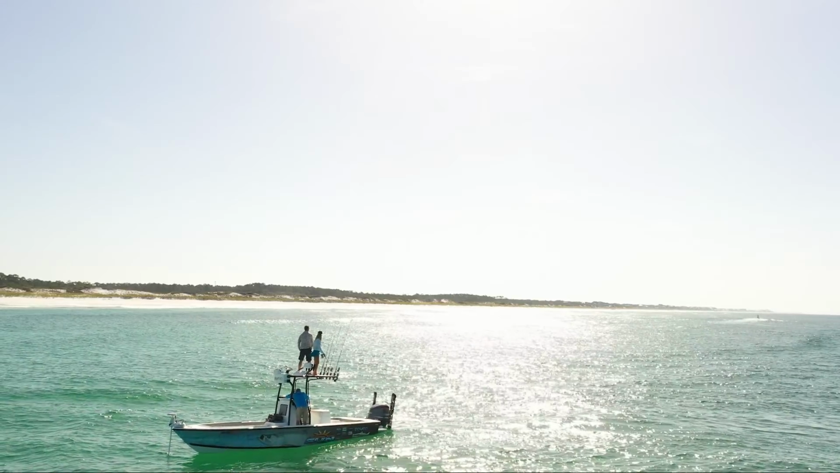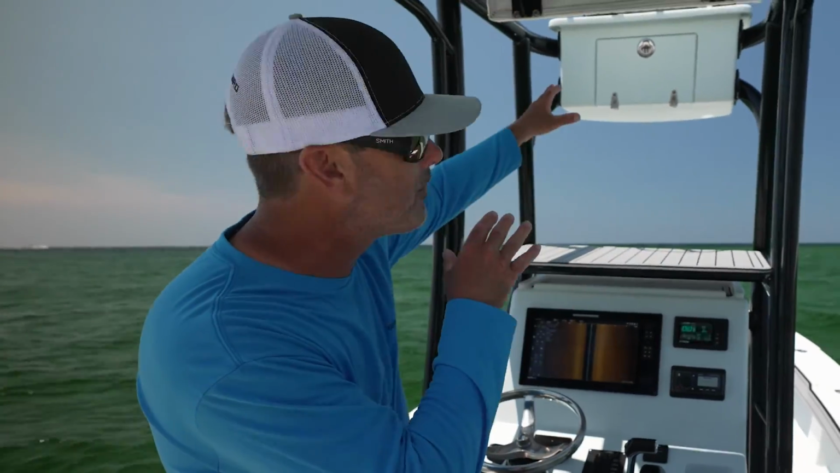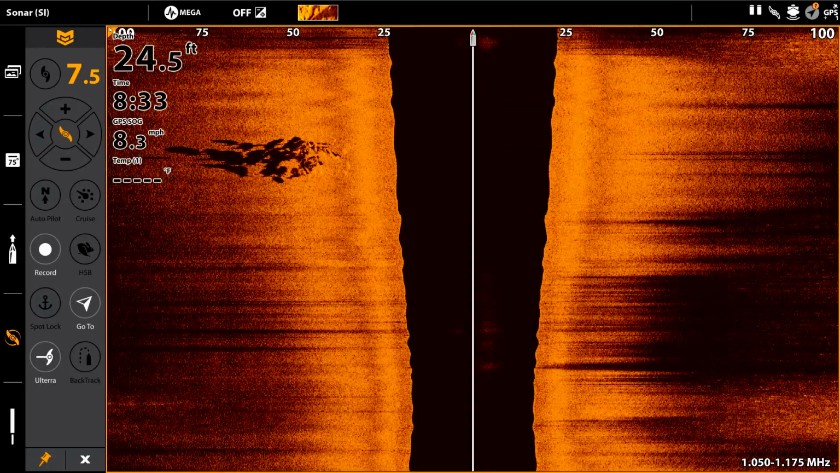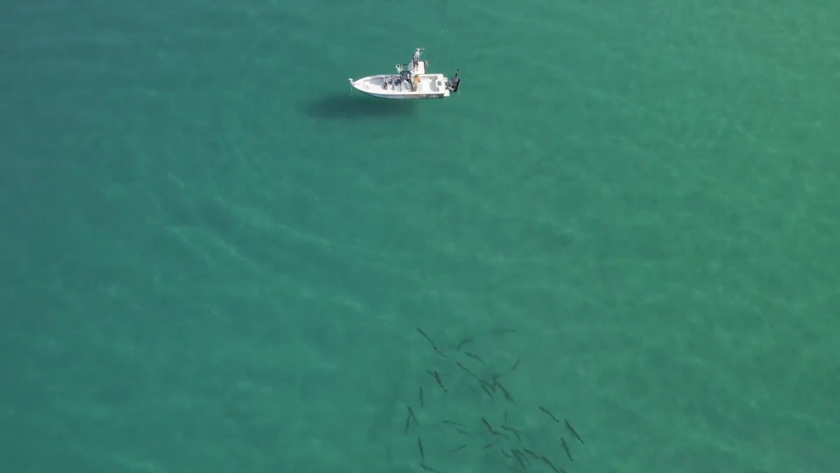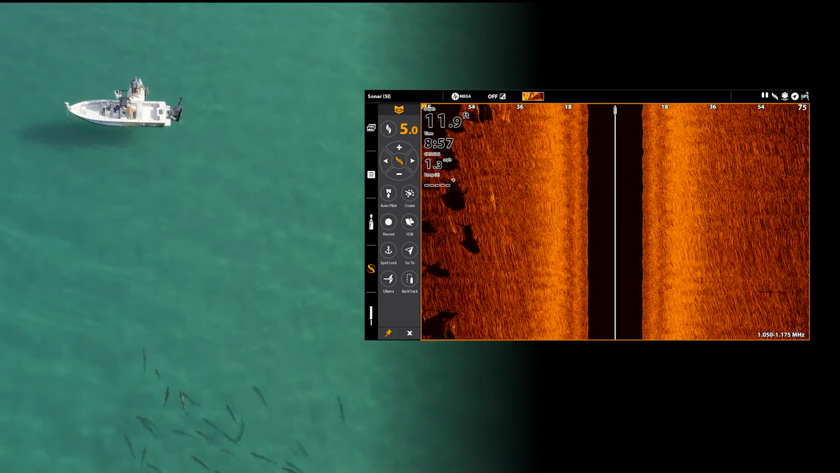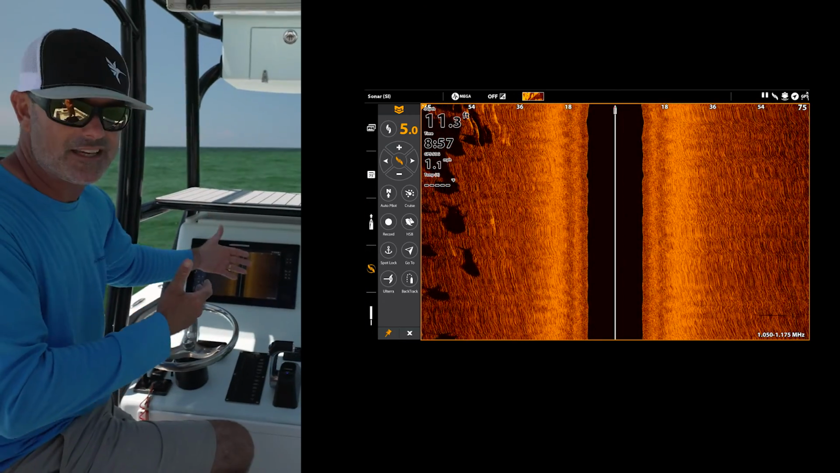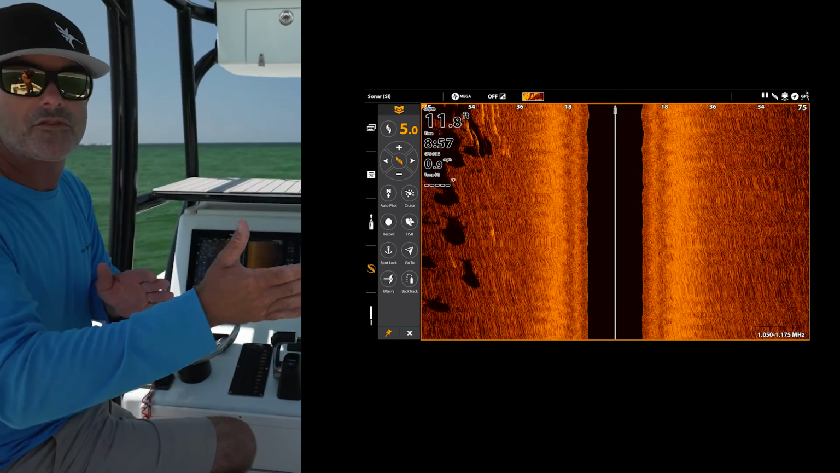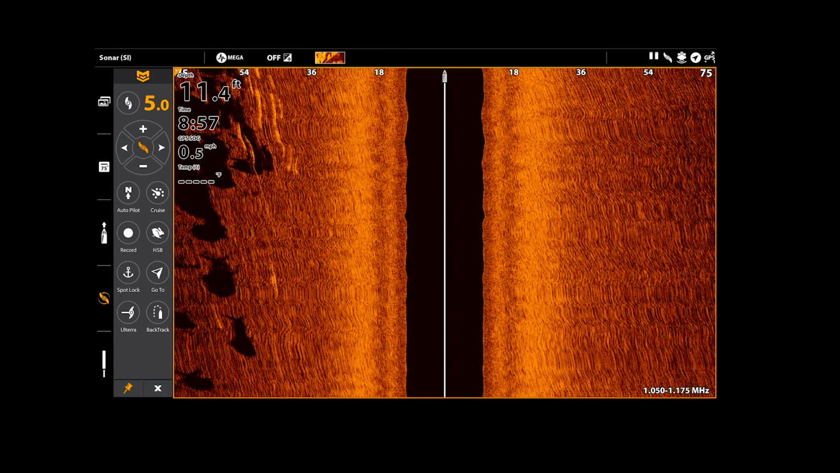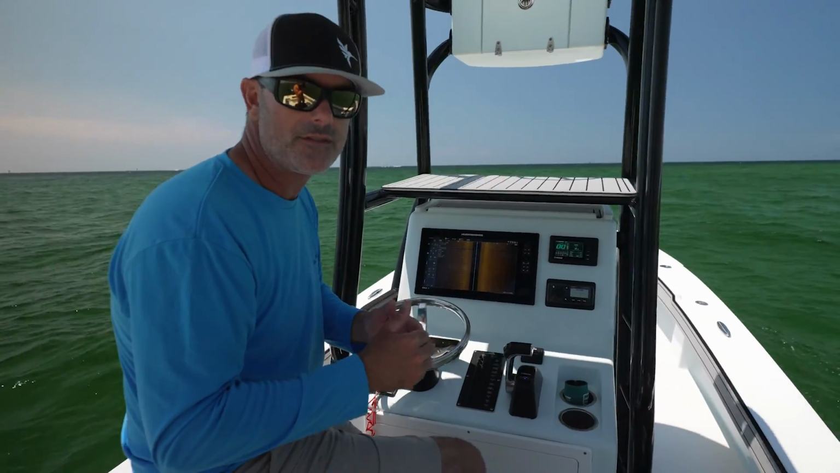So that's when I'm going to look at my side imaging, and by the way, I have this same display up here in my tower, so I can see the same information up there and stay in the tower. Although I'm looking for the fish with my eyes, most of the time I'm going to see them on my screen first. And because I'm using Mega Side Imaging, I can see so much detail that I actually know which way the fish are facing, which way they're moving, how far away they are. And I use all those little details to know exactly where we need to cast to catch those fish.